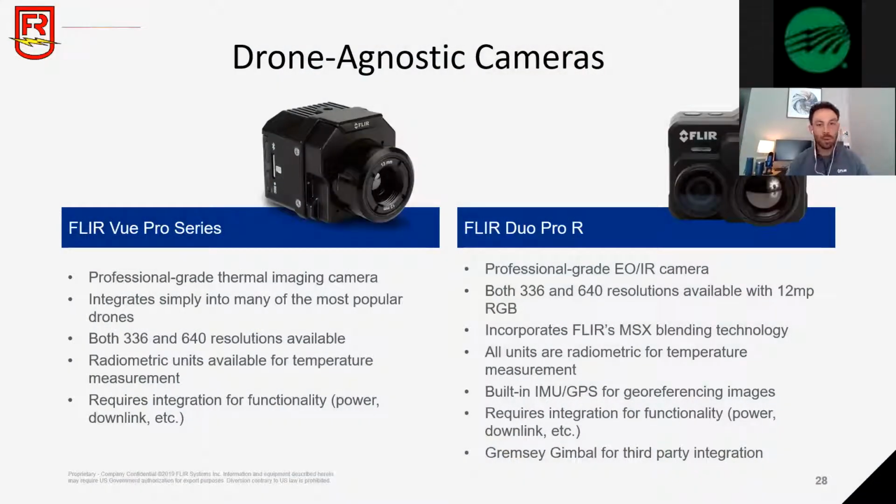Okay, so now some of the products that you have access to be able to do this. The FLIR View Pro is a single thermal imager that's drone agnostic, so it can be adapted onto a number of different drones. Comes in both a 336 and a 640 resolution option. It also comes in a radiometric and a non-radiometric version.